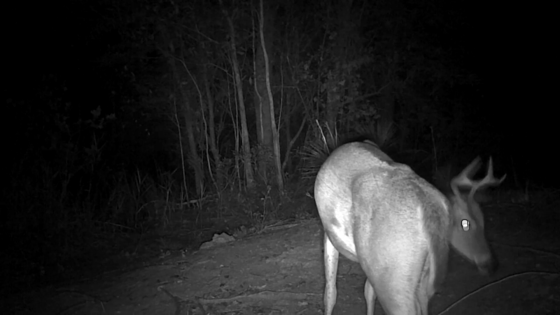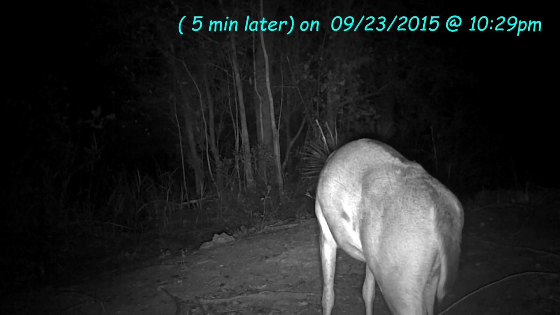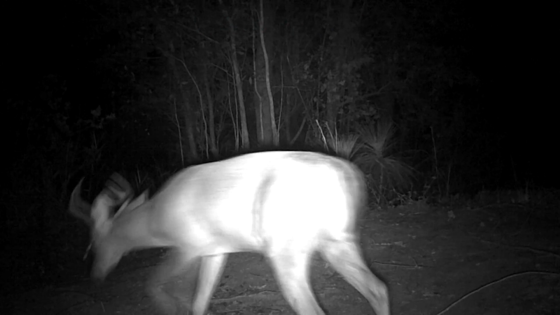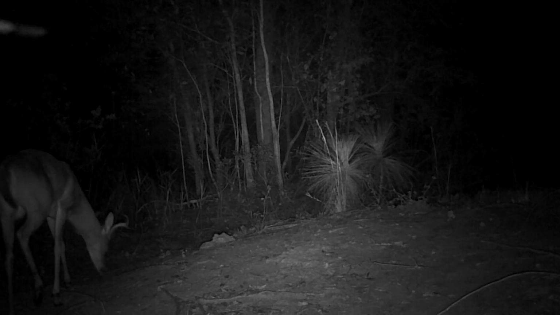And then 5 hours later, this 4-point shows up. Actually, that's 5 minutes later. So that 8-point buck may have spotted him off in back behind the camera also.